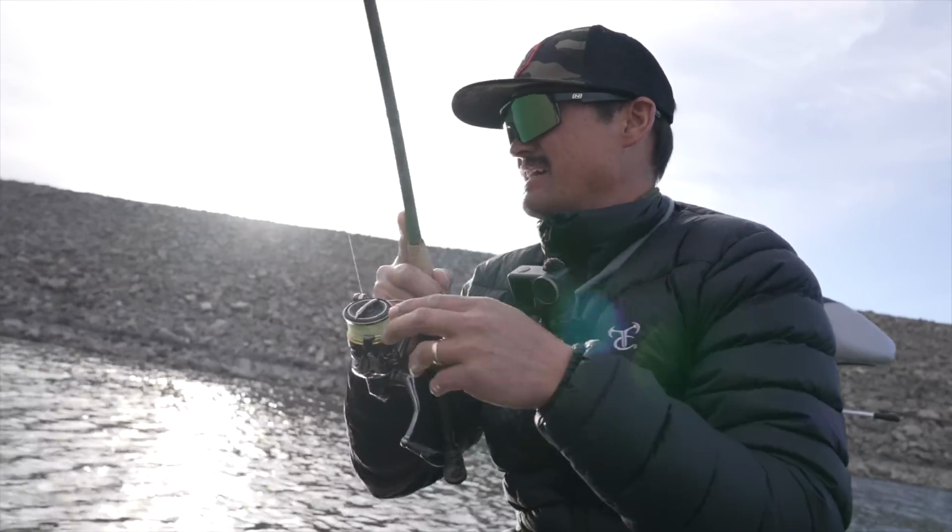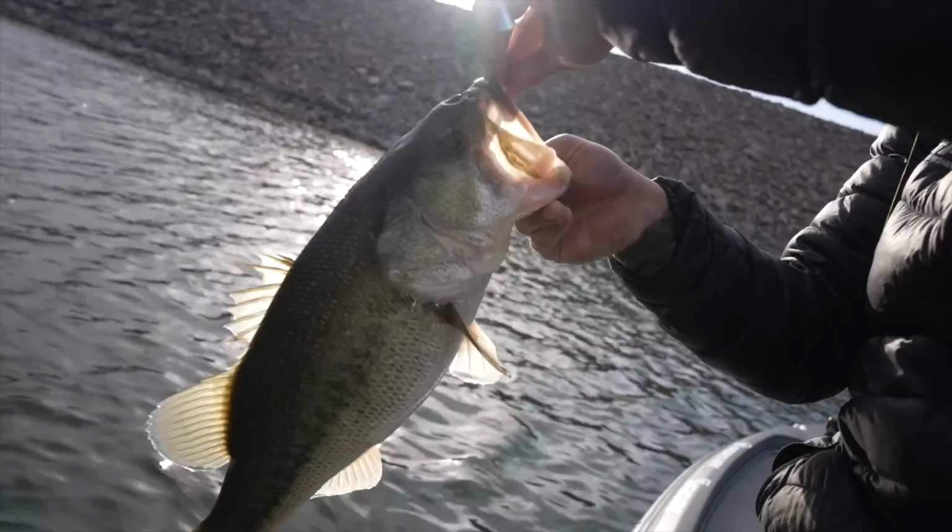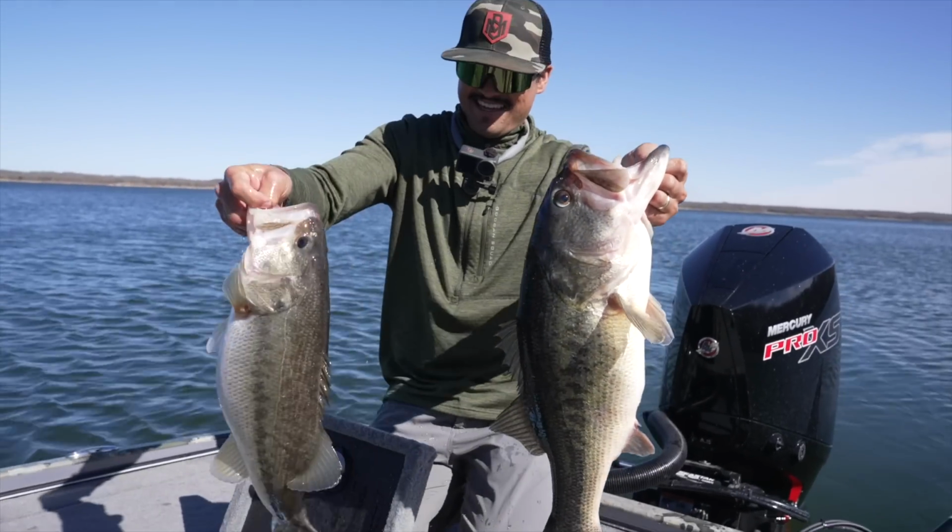Freaking giants. I mean, just 5-pounders. Oh, that's another big one. This is straight nasty. How many we got in a live well? I gotta check.